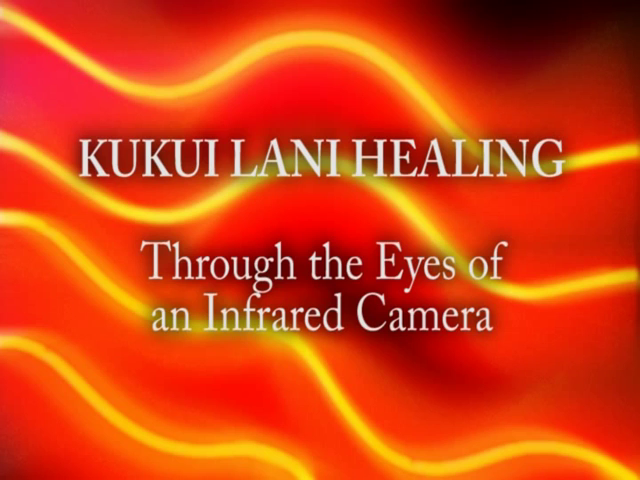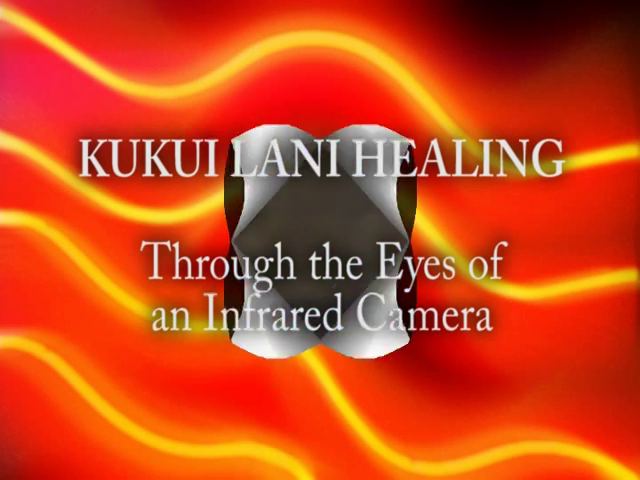The philosophy is if you have the same body temperature from head to toe, you are balanced and are feeling well. If you have pain or some type of ailment, it may show white, and white is the highest range that can be shown on an infrared camera.